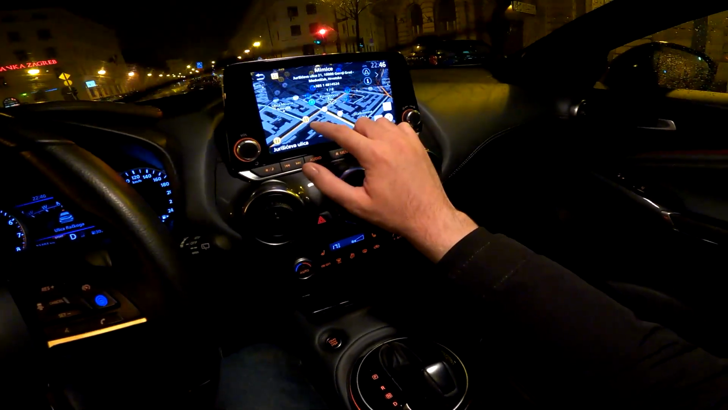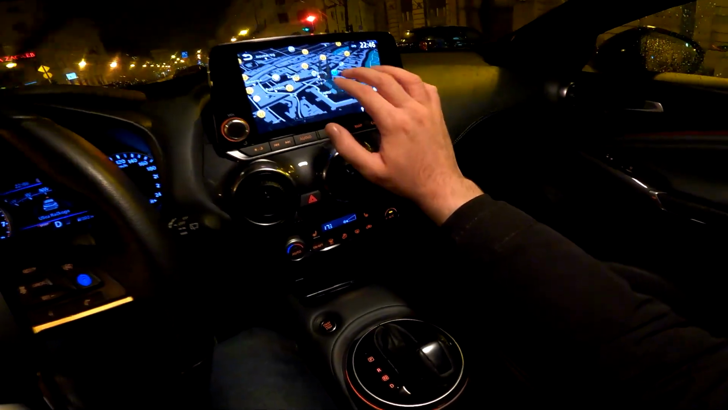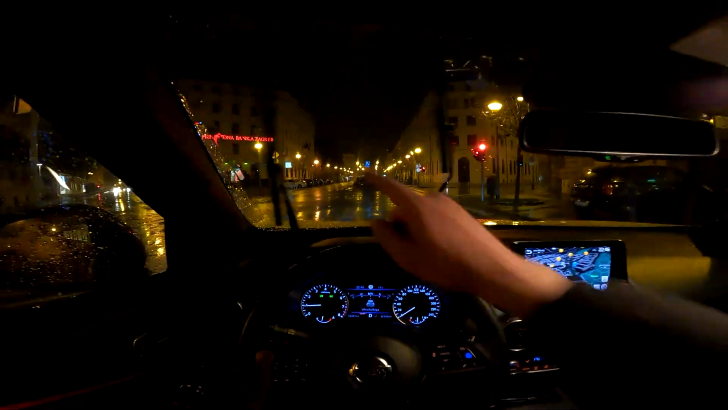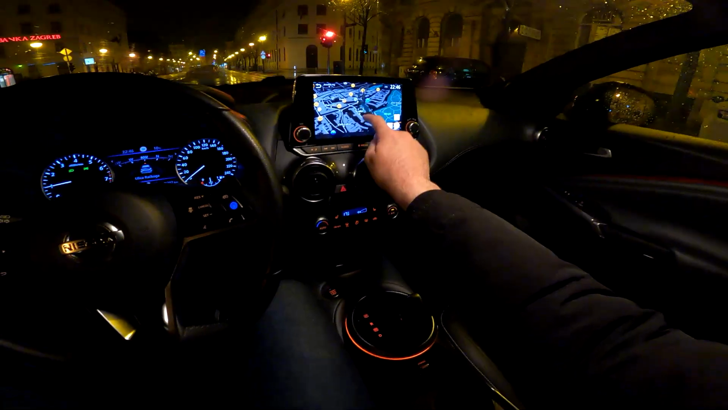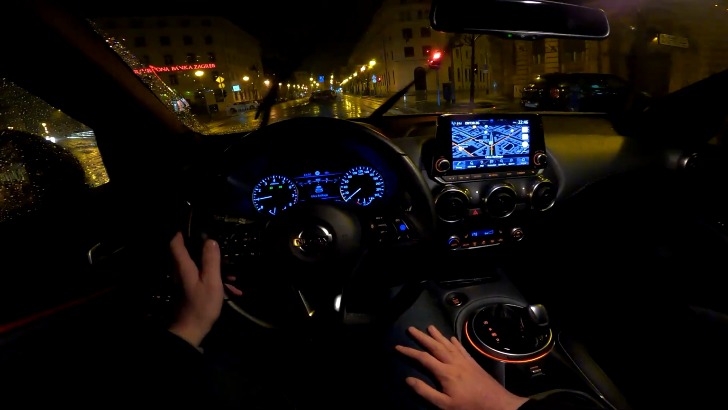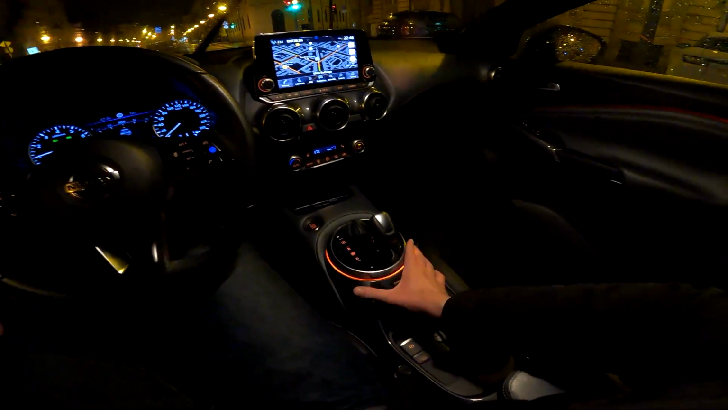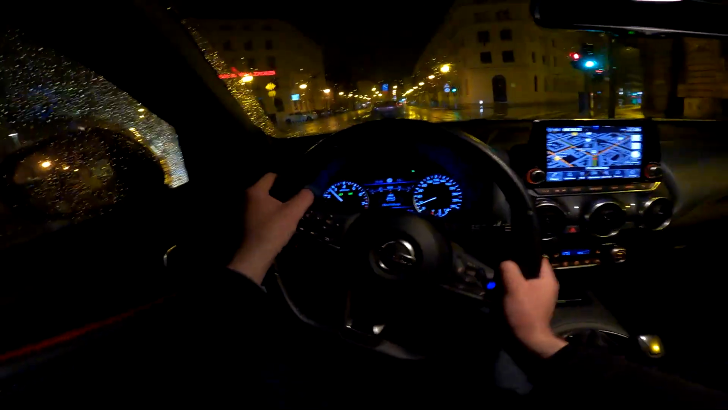Let me actually show you the cathedral now. There we go. This is the cathedral. Not sure if you are able to see it, but it's there. It's in the dark, but yeah, very nice navigation actually. And the rest of the interior here, well, you do have this massive bridge and the electronic parking brake.